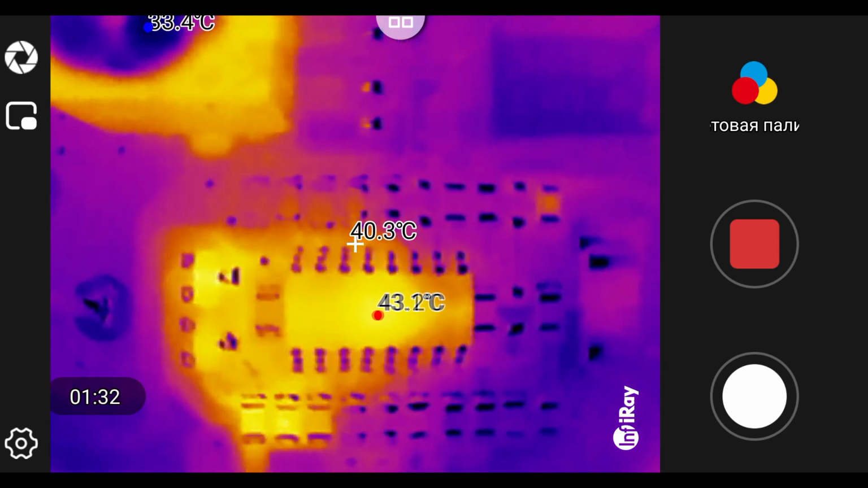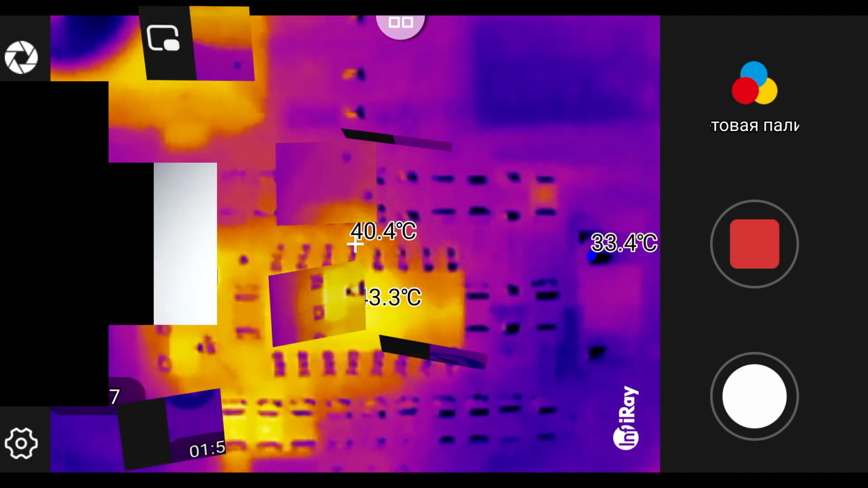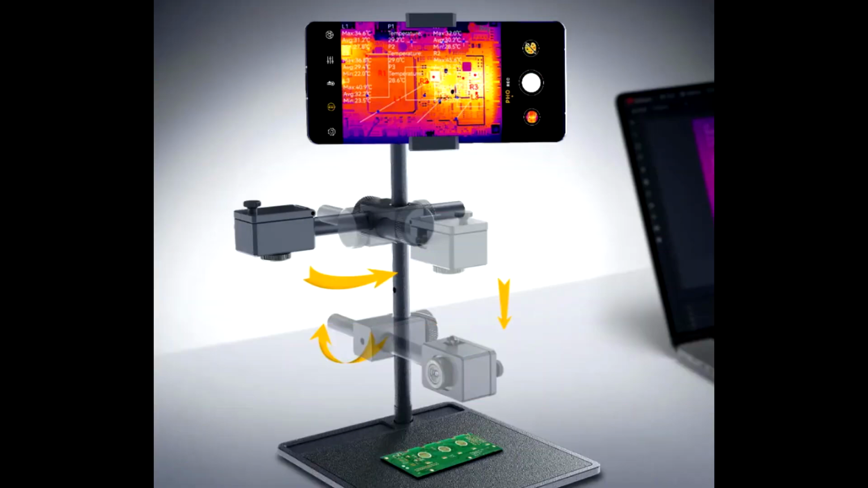This macro lens is brought close to the board. I have a distance of 5 centimeters. There are thermal imaging kits with a tripod to make examining PCBs easier. But for most cases, this thermal imager is sufficient.